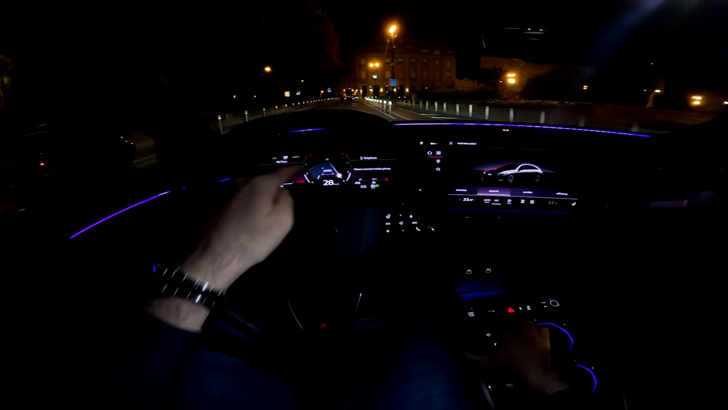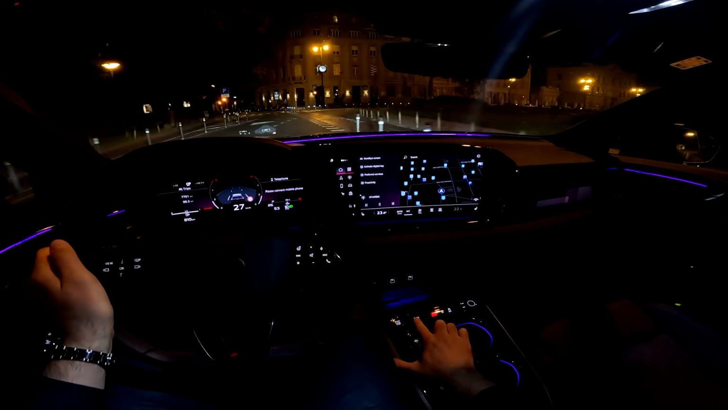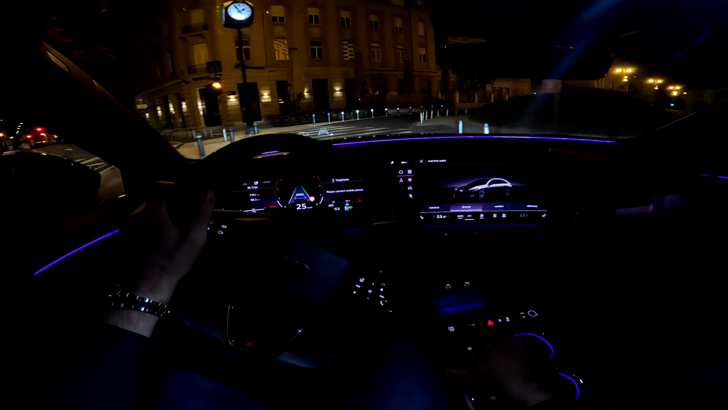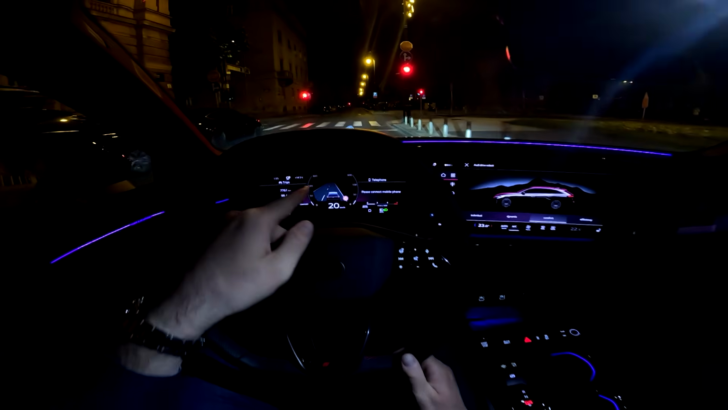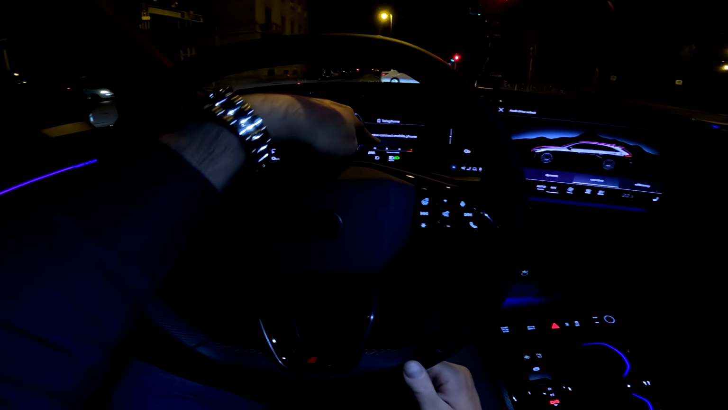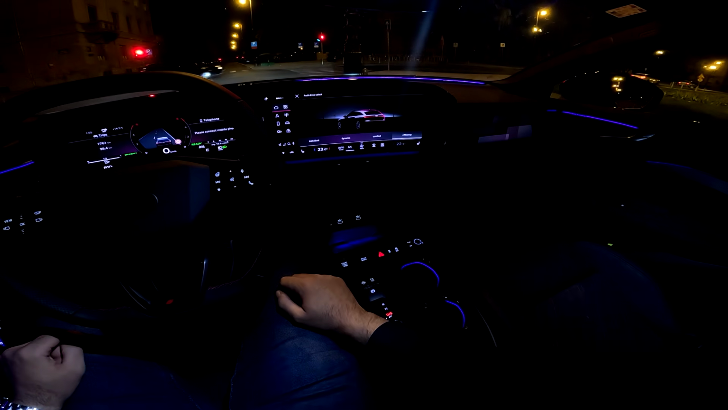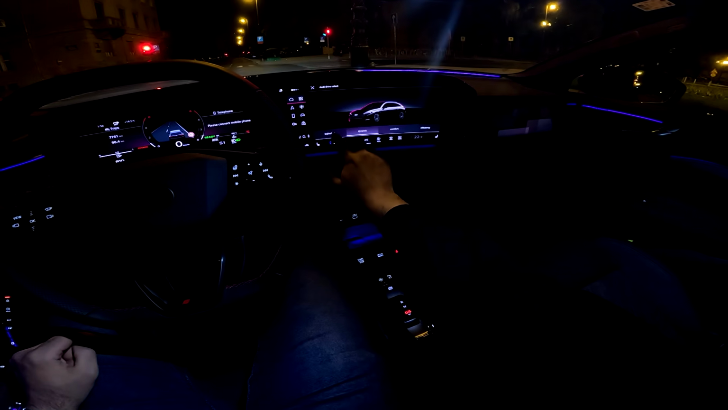If we go to dynamic, so dynamic is the same as individual because I wanted this layout on the individual. And if we go to comfort, now you see different layout here with the speed, and then the revs are in here. You also have the efficiency, so those are the Audi Drive Select modes.